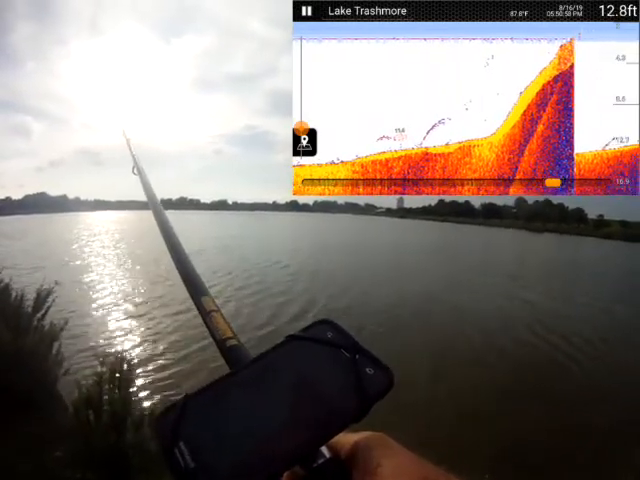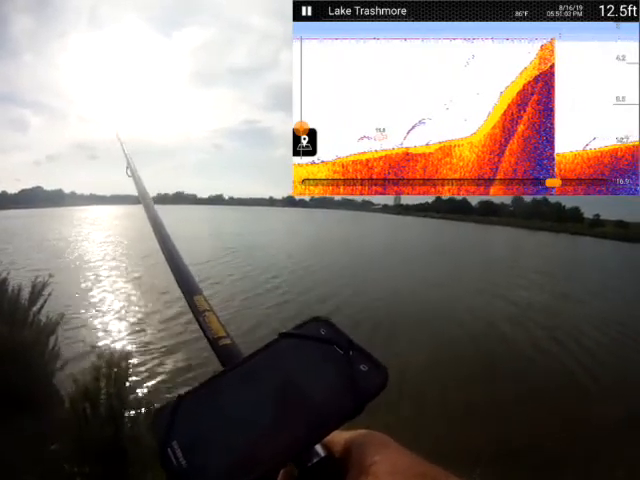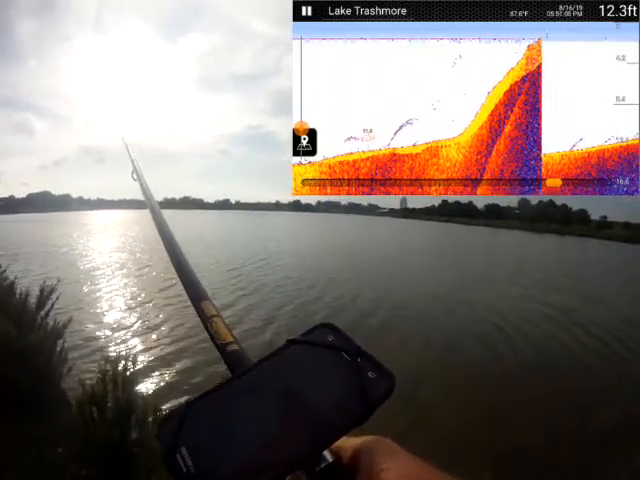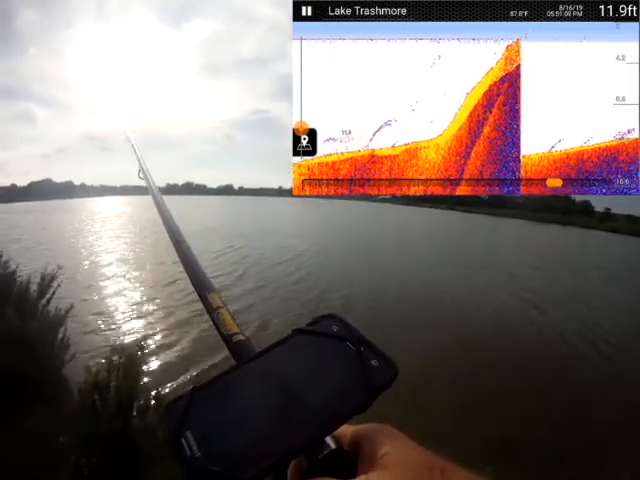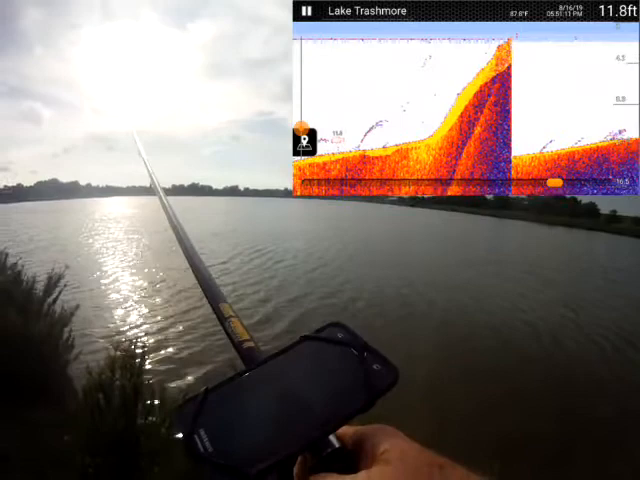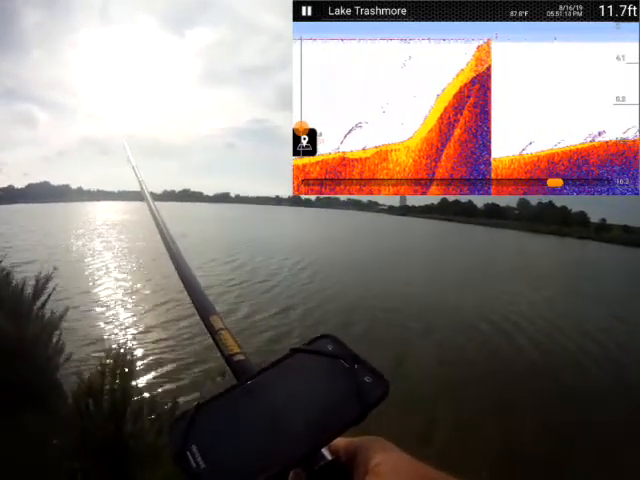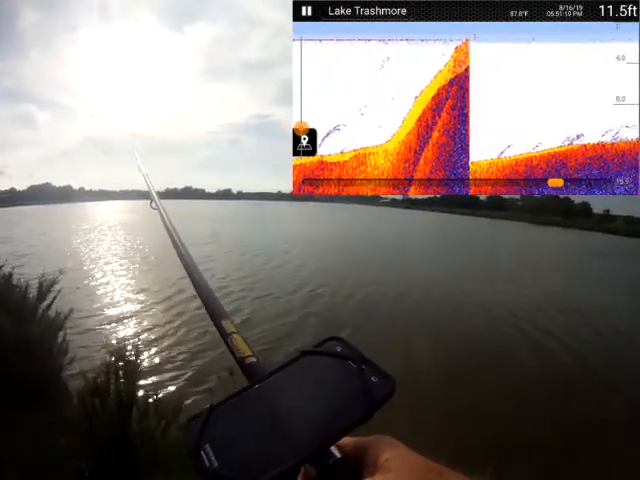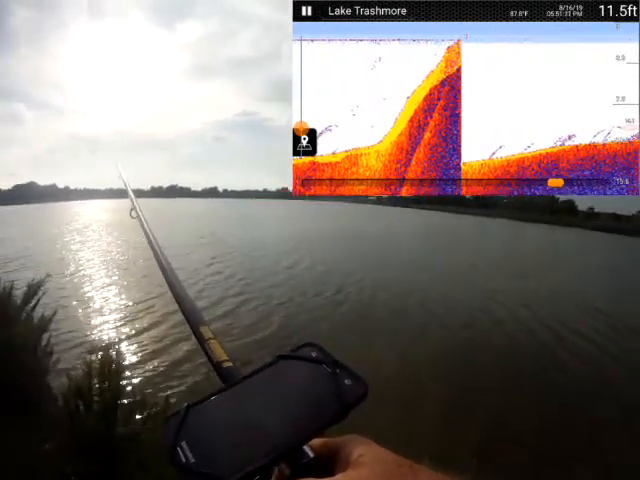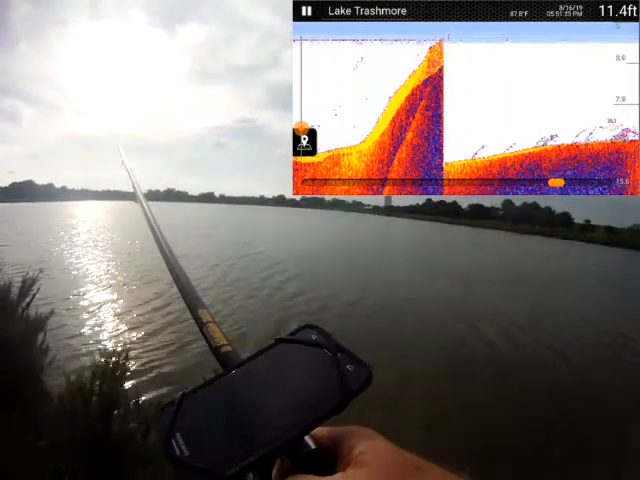Something on the bottom way out there. Be a carp. Some possible fish. There's some more. By this first pine tree from this corner, I don't know, there's some fish in here.